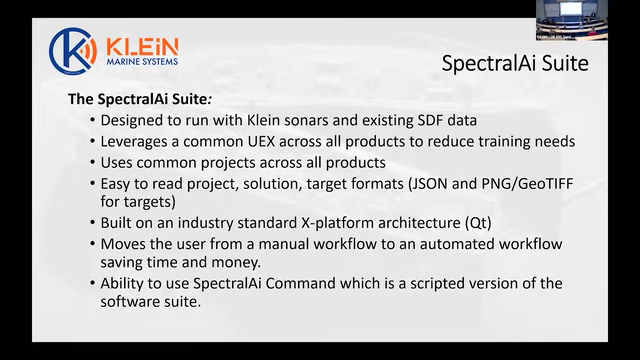Right, so what about the suite? What are the main features of it? Well, it's designed to run on all Klein sonar data and existing SDF data. If you have an old Klein 3000 system going back 20 odd years, you can use the data from that. As long as it's SDF data, we can use it. It leverages a common user experience across all the products, so there's reduced training.